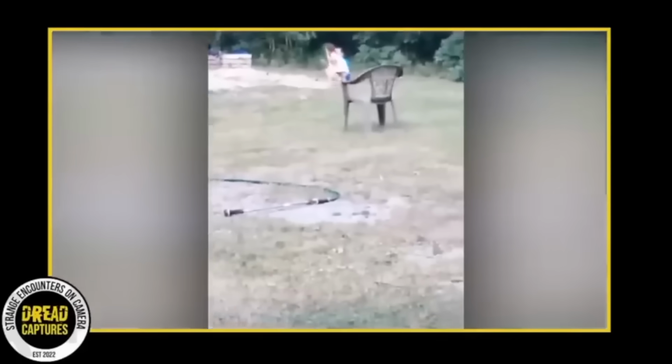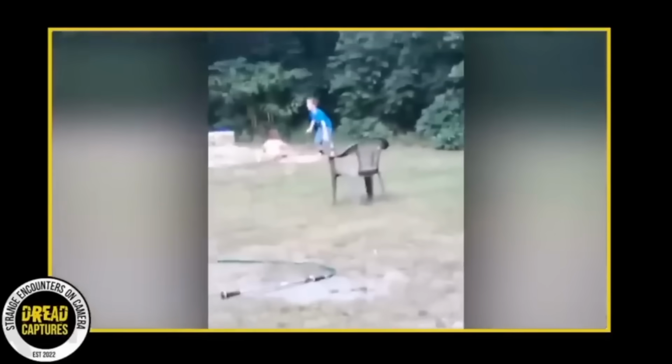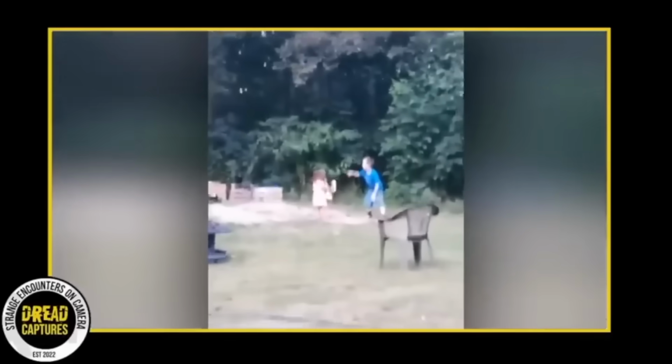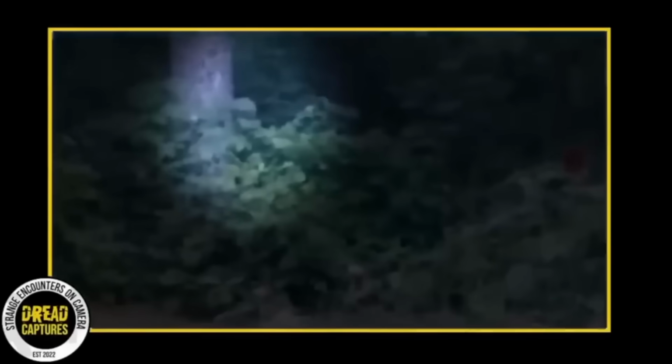As the clip rolls, we hear the mom call her kids in for a bath. Suddenly, she feels a strange sensation, as if she's being watched, and swiftly turns her camera toward a cluster of trees. Now brace yourself for what she captures. It might take a moment for you to spot it, but look carefully. There seems to be a figure lurking amongst the trees, seemingly watching the children playing.